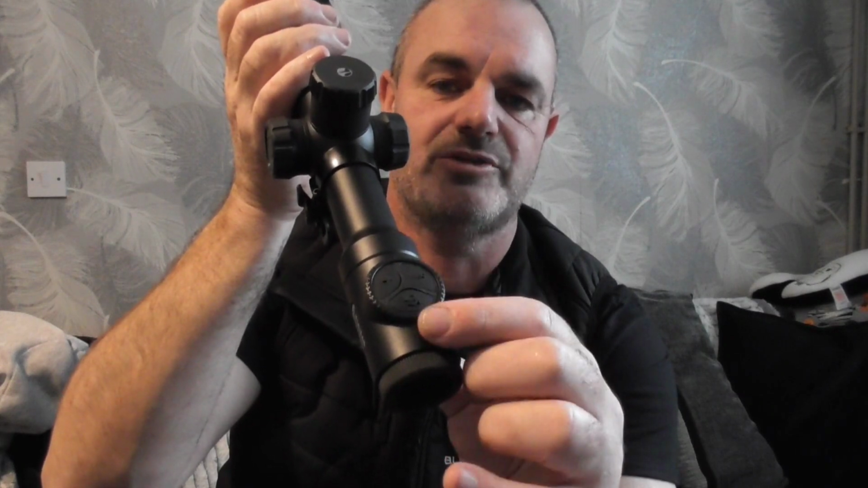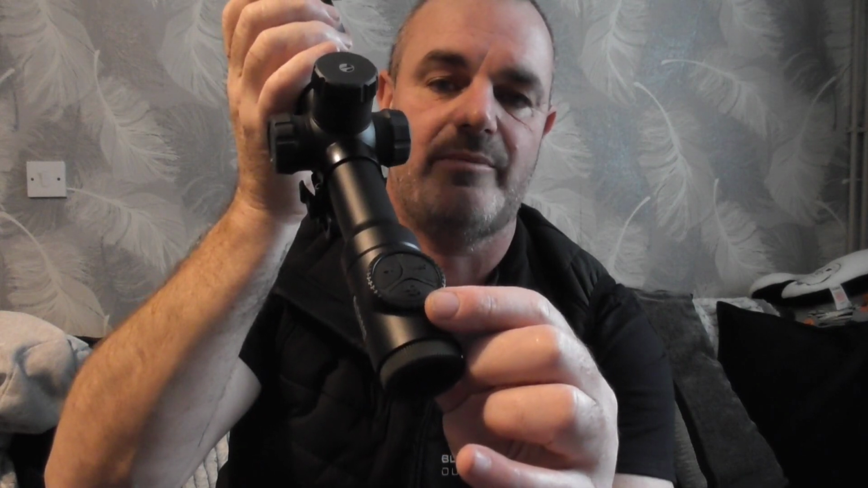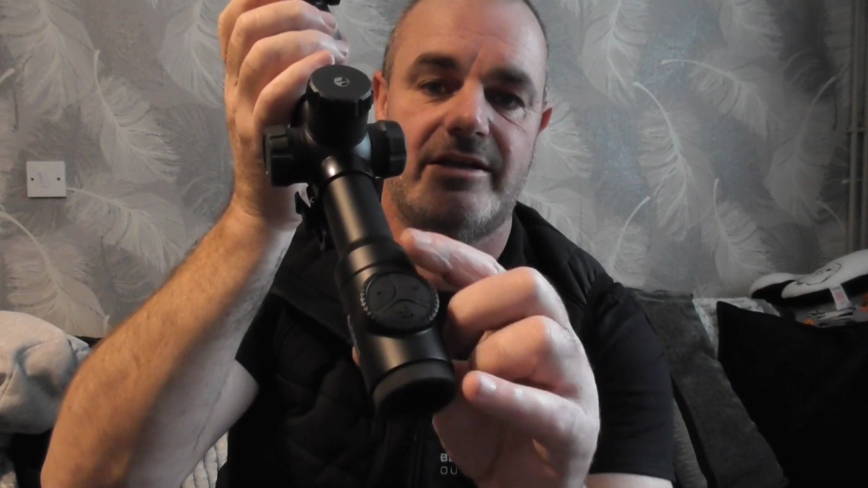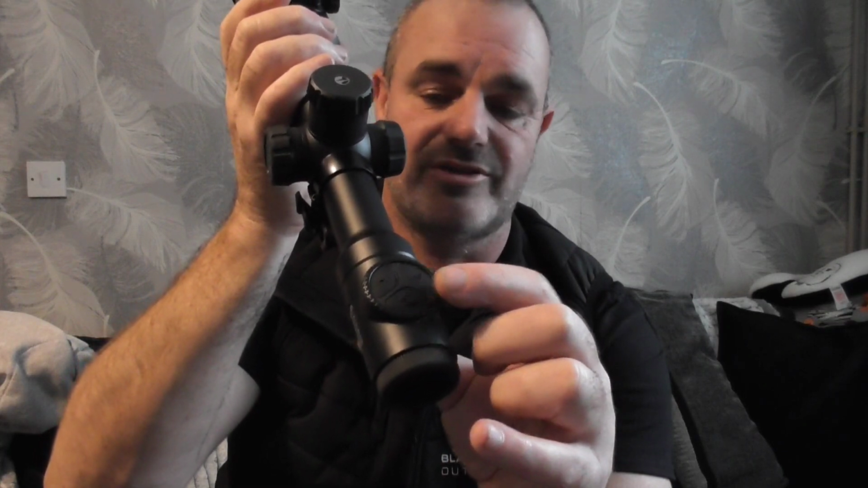And when the picture-in-picture mode's up, if you keep pushing the button, it'll actually swap the main picture, say if it's on the 4K camera, and then you can have the picture-in-picture mode as thermal, or if you push it again, it'll swap it round, so the thermal is the main, and then the 4K camera is in the picture-in-picture. It's brilliant to use, absolutely brilliant.